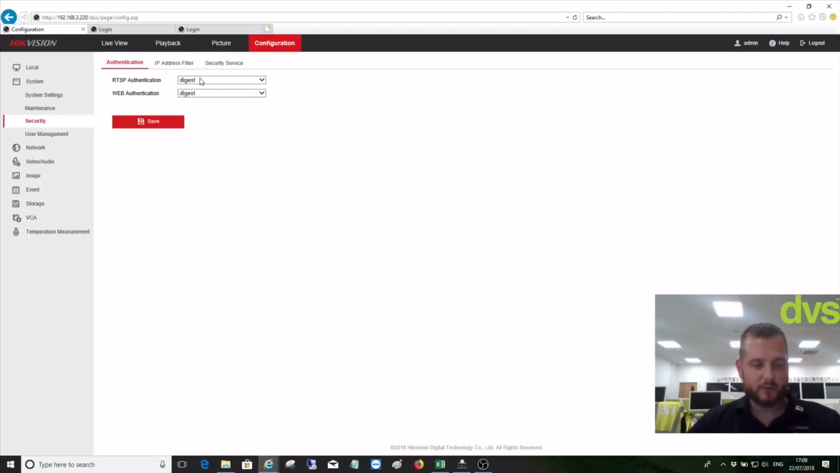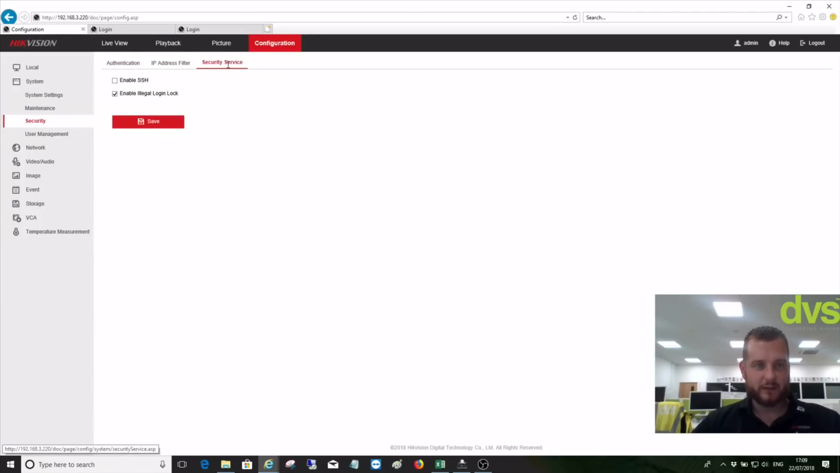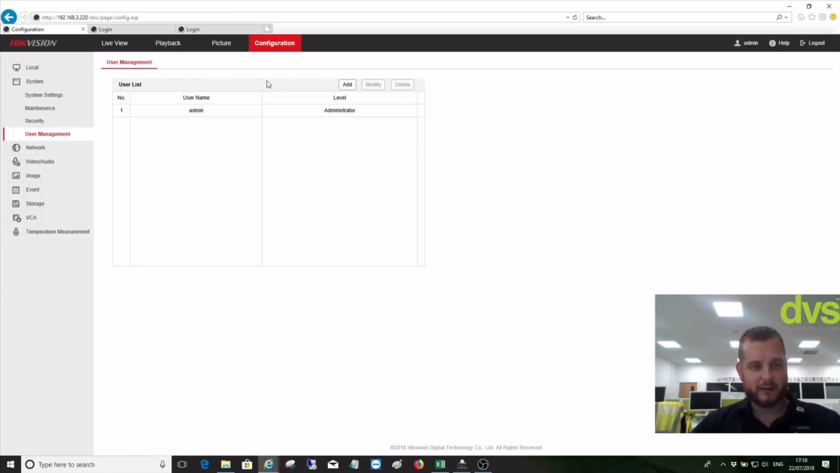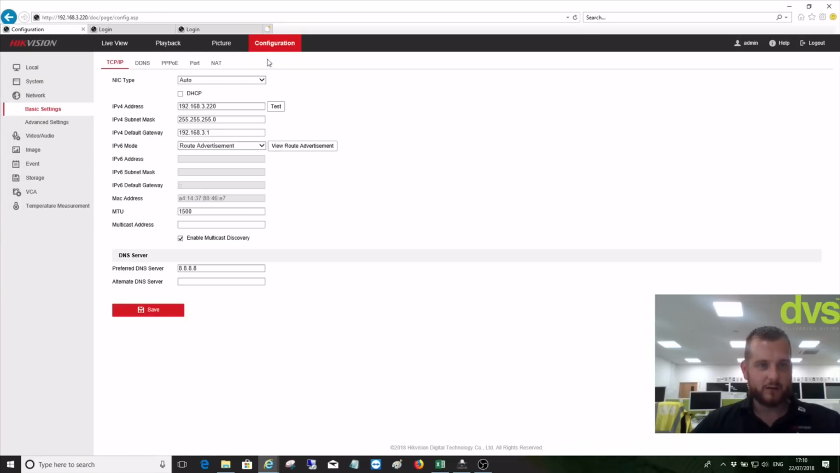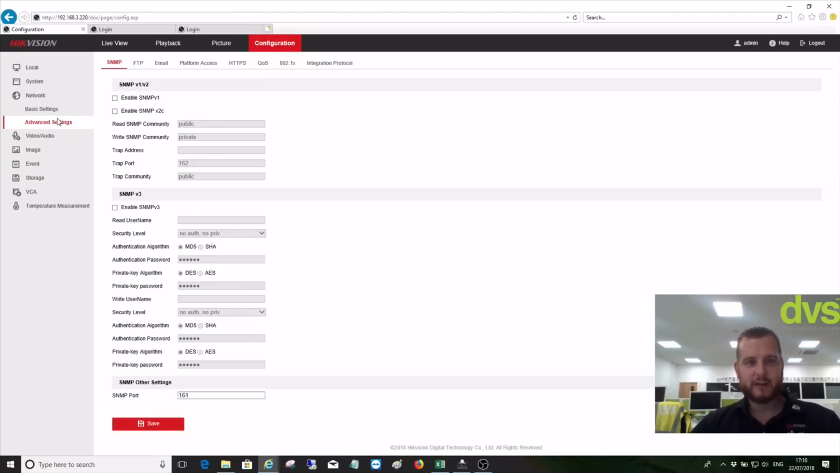Okay, under security, you've got the authentication type. So RTSP authentication and web authentication. If you're using this with the decoder, it's best to set this to digest basic and save that. We will be using it with a decoder in our demo room, so I'll do it in preparation. You've got your IP address filter and your security service, standard menu choices. You've then got user management, again, standard menu choice, and you've got a whole host of network settings under basic and advanced. Now we've already set all these. We don't need to go and set these retrospectively, but there's pages and pages of those to go and set.